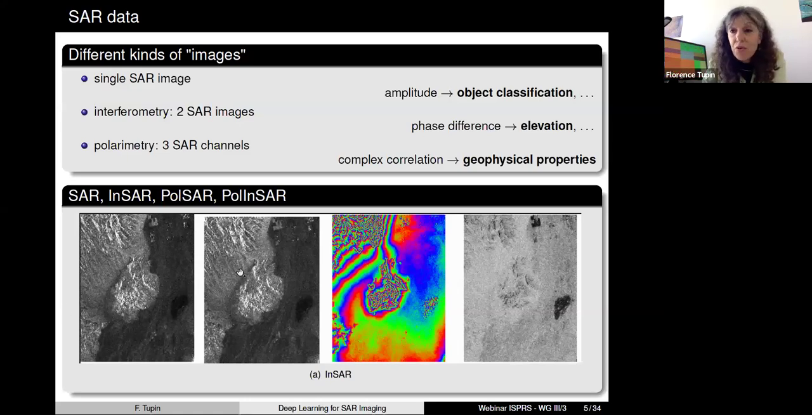So on the left, you have the two intensities that you can observe, and then you have the phase difference, which is the wrapped information of the elevation in this case, and you have the coherence information, which is a kind of reliability about the phase information. So that's also very useful information because it gives you access to elevation or even movement that you may have on the area.